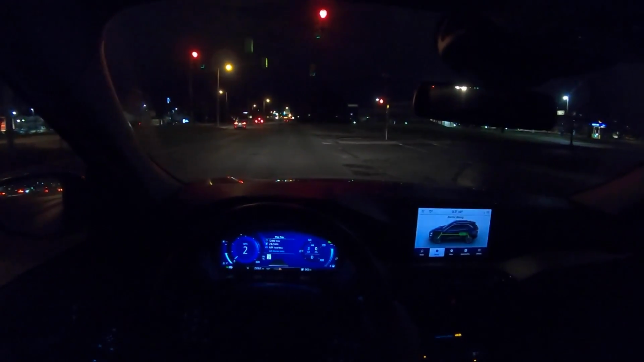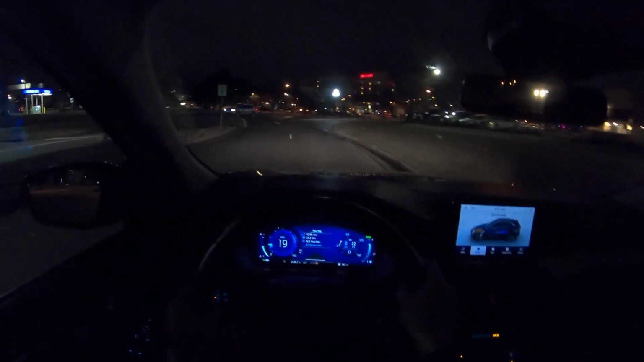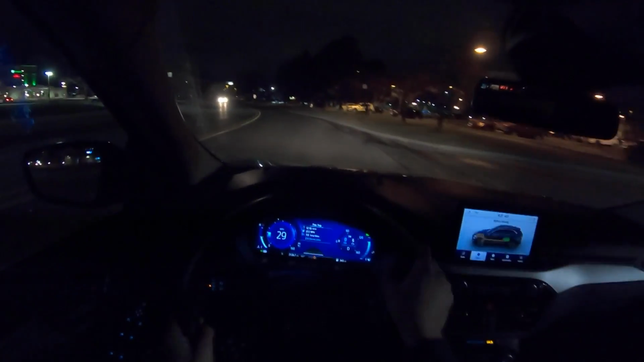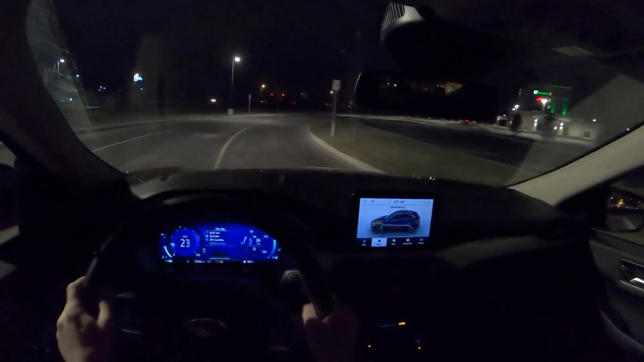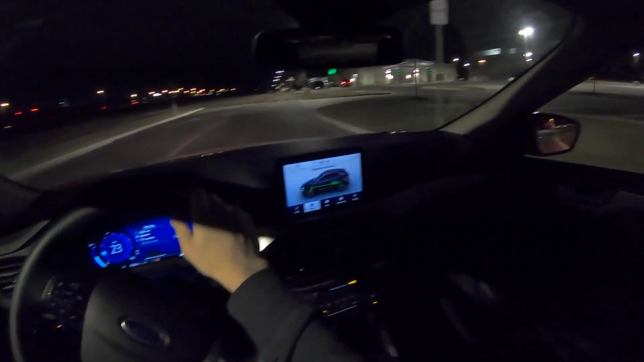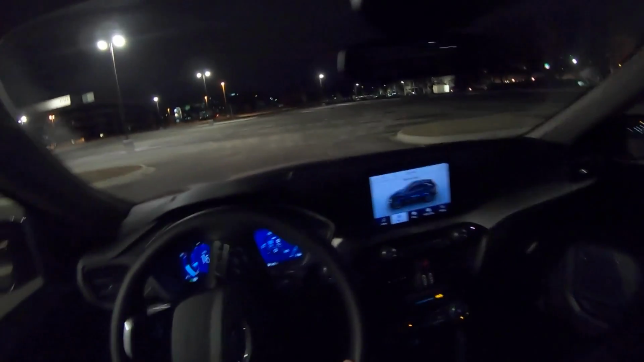But there's a nimbleness to this Escape that makes it a little bit more city car and maybe less long hauler, but it still retains a lot of space. It's easy to place on the road. And dynamically, it's a lot more enjoyable, I think. So it kind of depends on your preferences and what you're going to be going for.